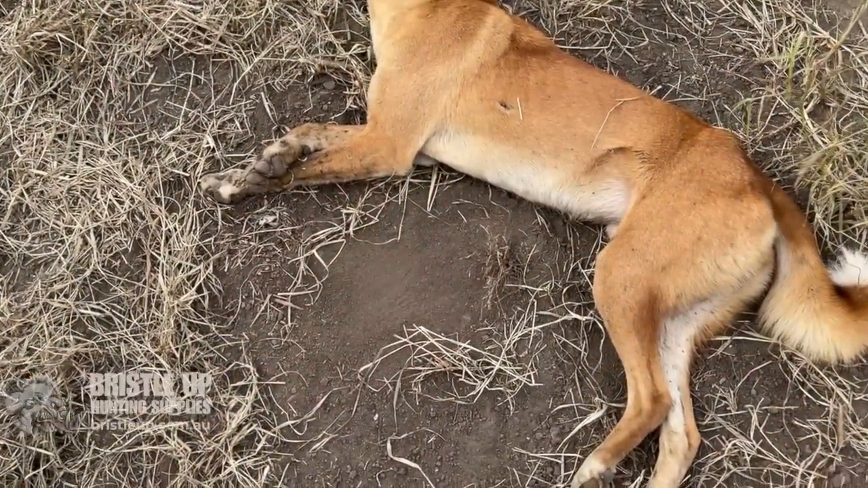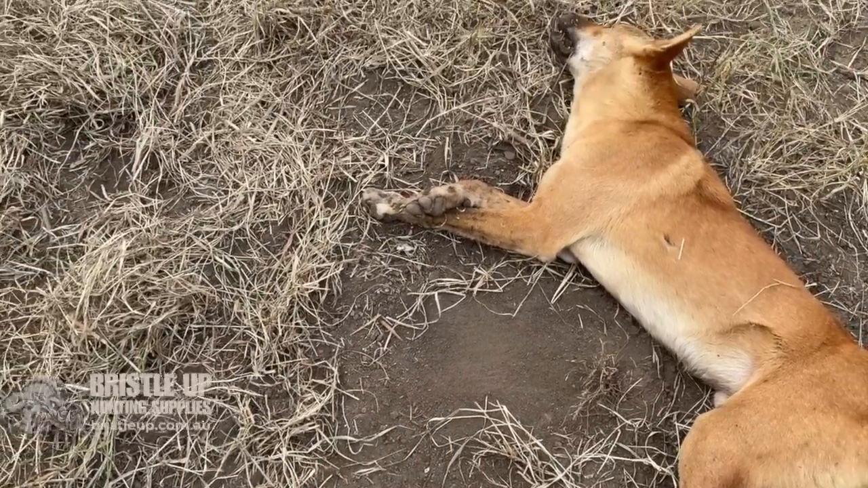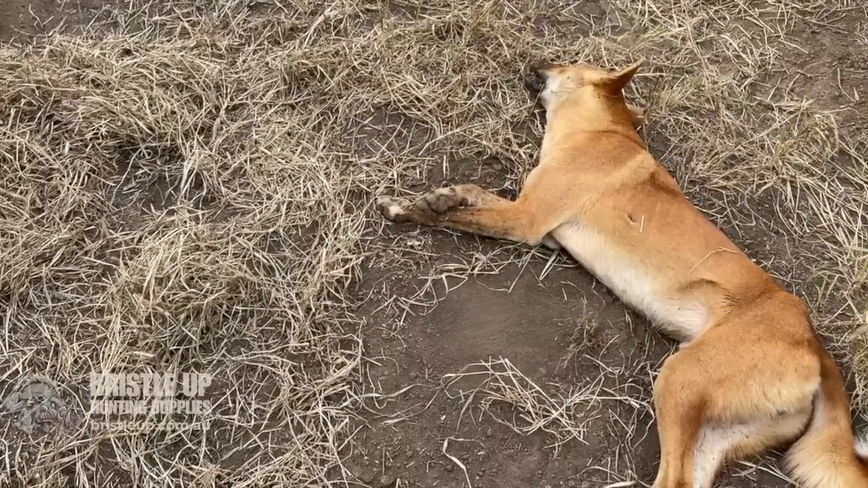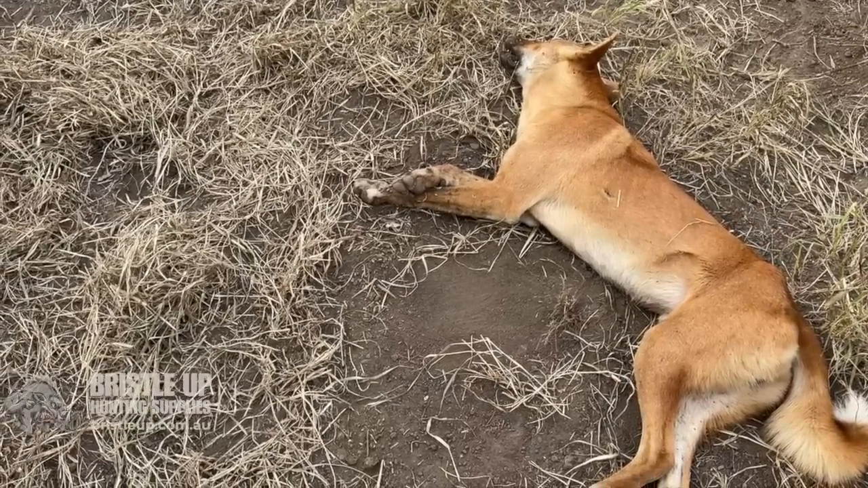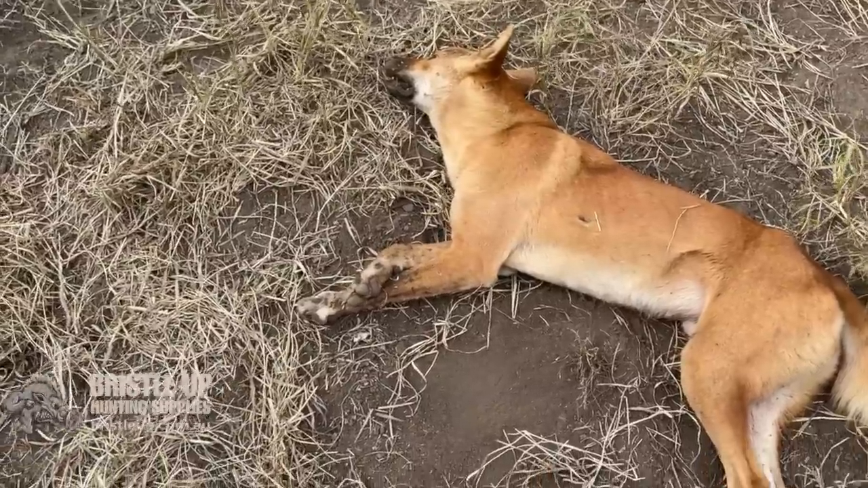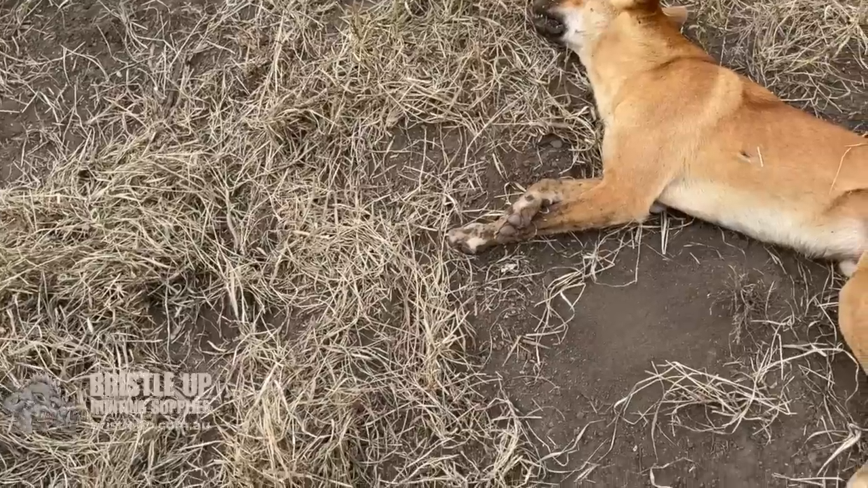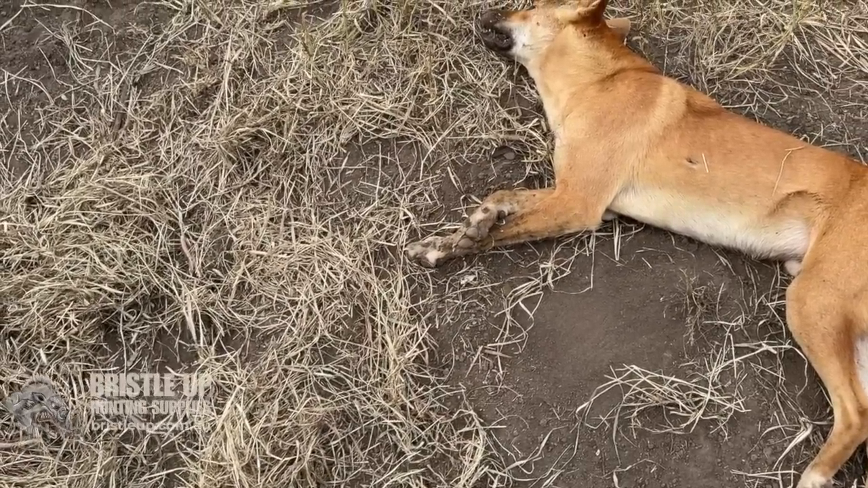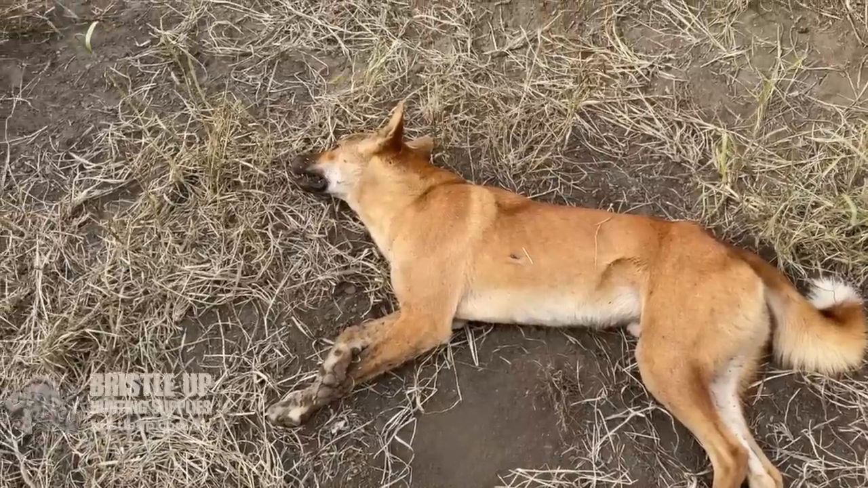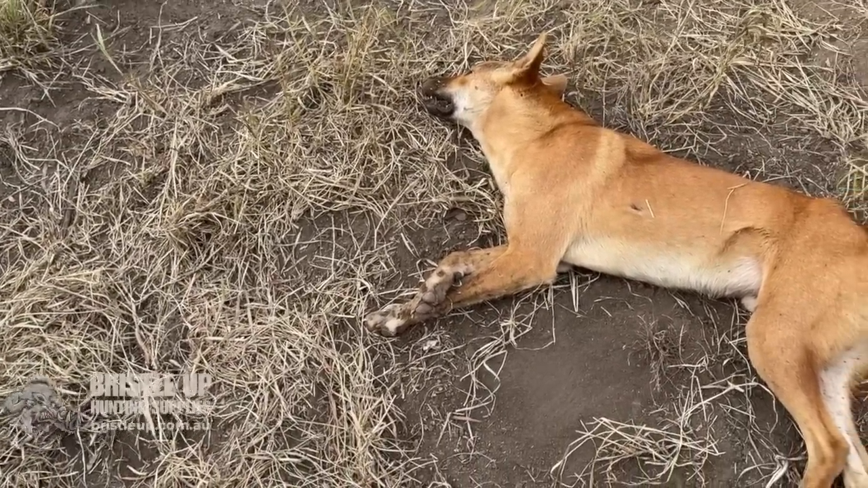Righto, so I got the trap in just here again. It's tied off down there. I've anchored it off with those. This is a trap with those new screws I've been using for screwing into the ground, and they're screwed into the hard track just there, so the dog can't pull them out. Didn't even shift them that time. So if your ground's nice and hard, they'll be fine. But if it's a bit looser dirt, I wouldn't really be using them.